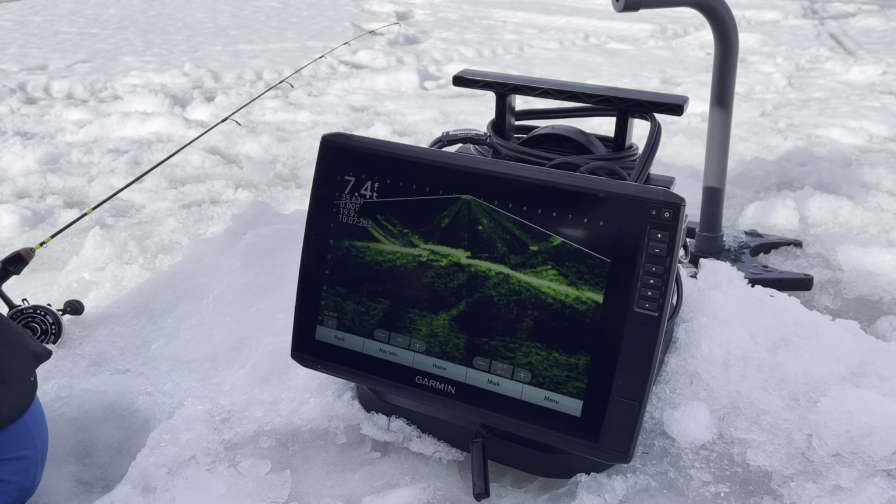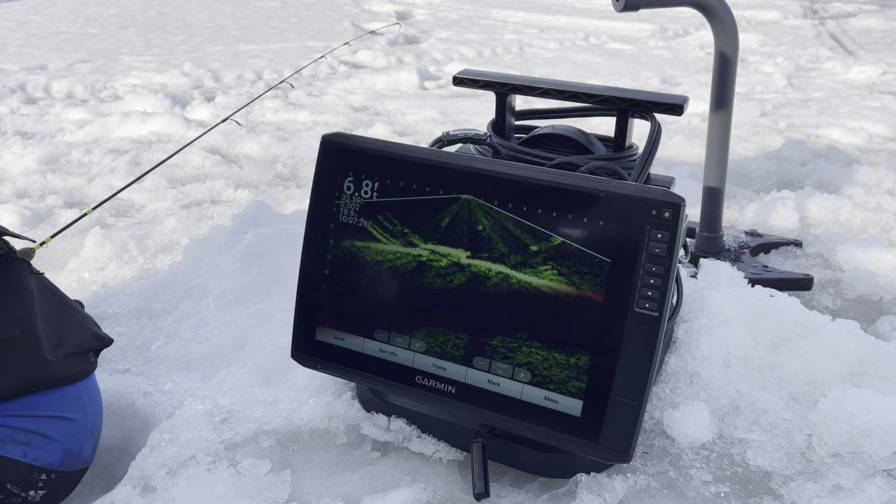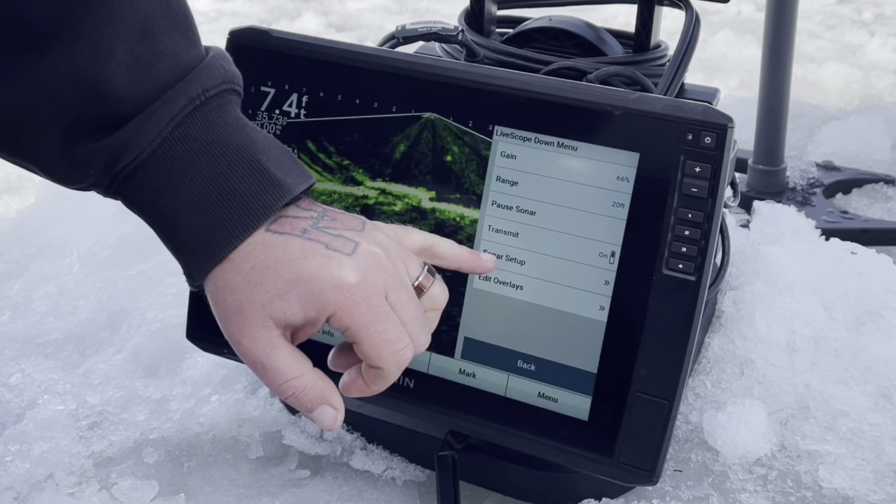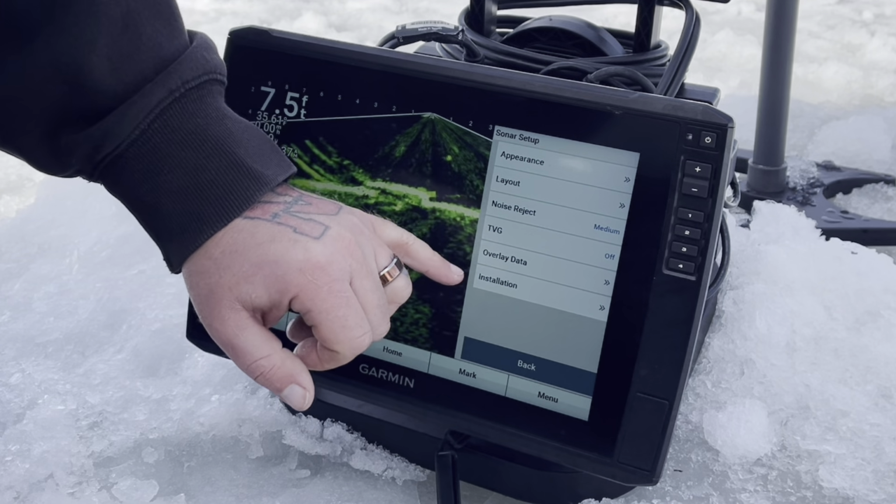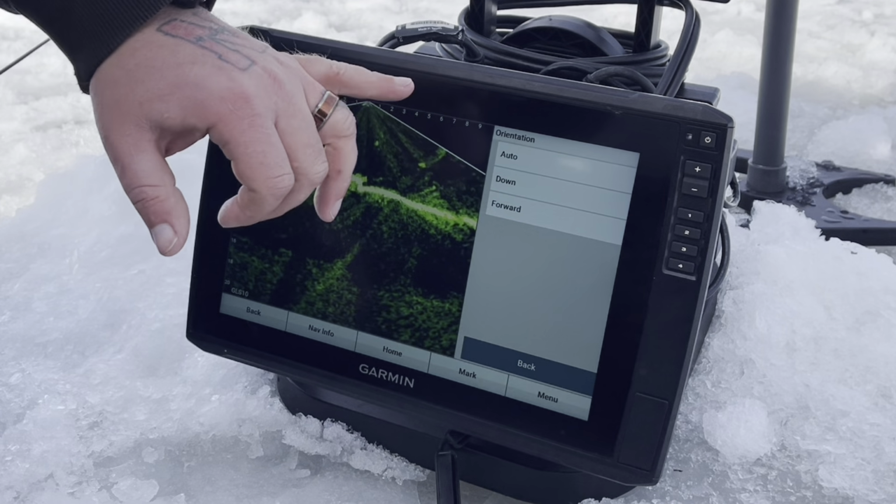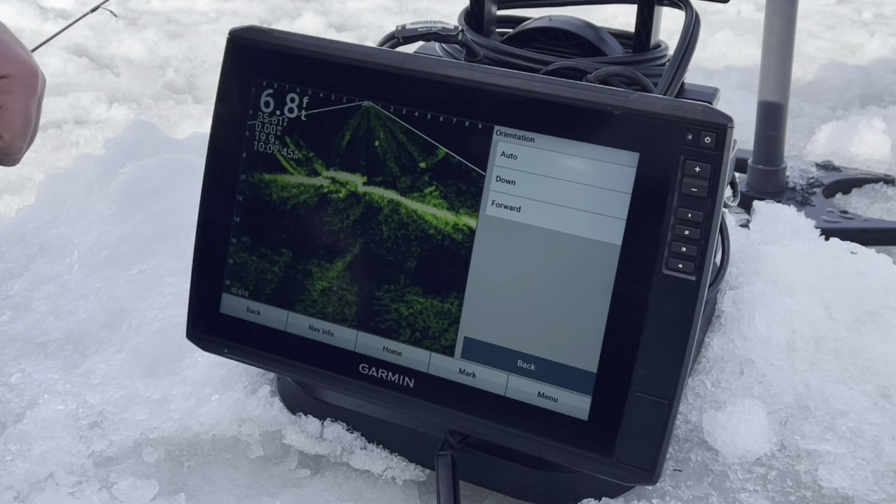Anyway, so we got the Garmin set up here, hole punched. It's pointing in the downward position right now, so it's not doing the horizontal, it's doing the vertical. So in order to get to that setting though, in here you're going to go into menu, sonar setup, and then you're going to pick installation and then your orientation. So you have auto, down, and forward facing. So right now we're down because we already have our hole in.